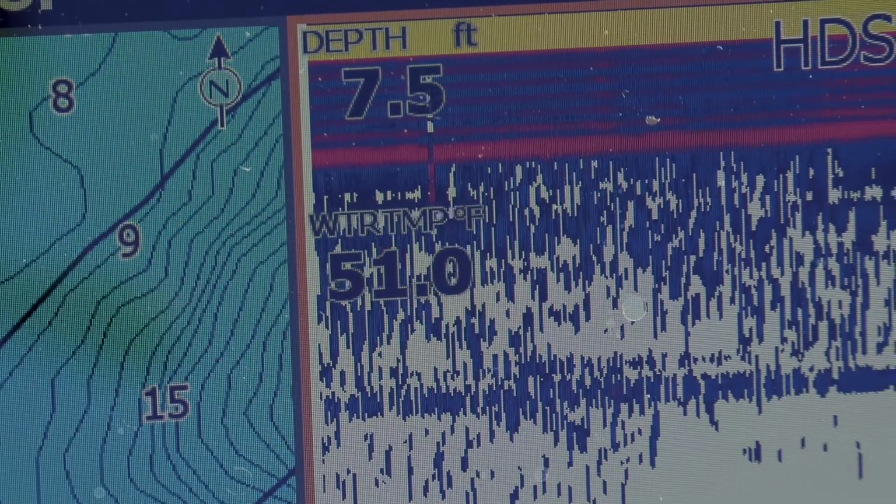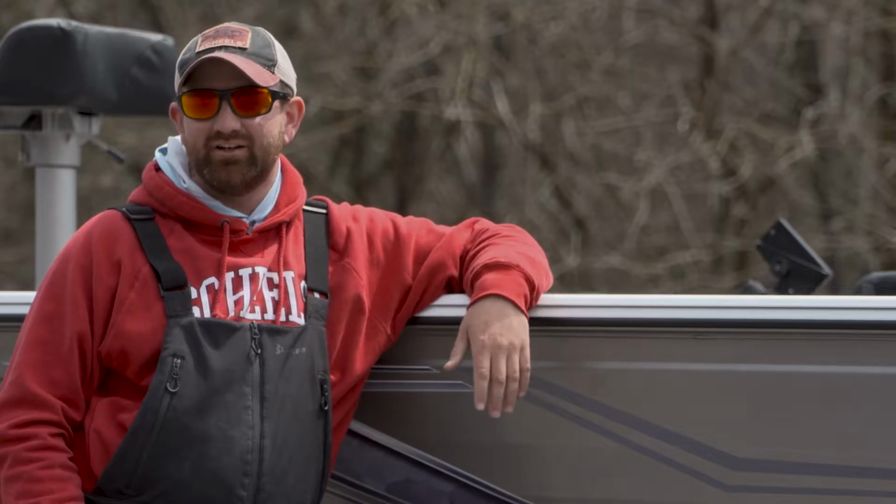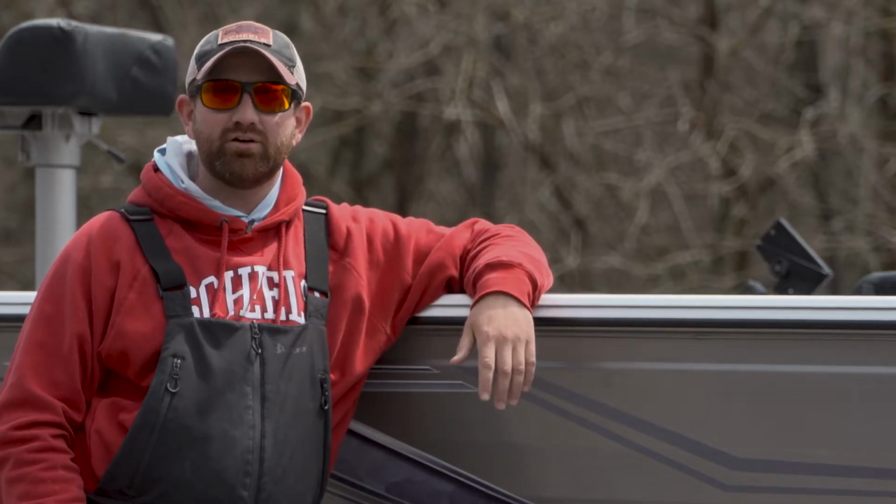Look for hard bottom. A lot of times right now you're gonna find fish roaming in areas that are kind of muddier, because for one, that water warms up faster because it's got a dark bottom, but they're not necessarily gonna spawn there. So look for somewhere with a hard bottom, and those fish are gonna be pushing up there once they go to spawn.